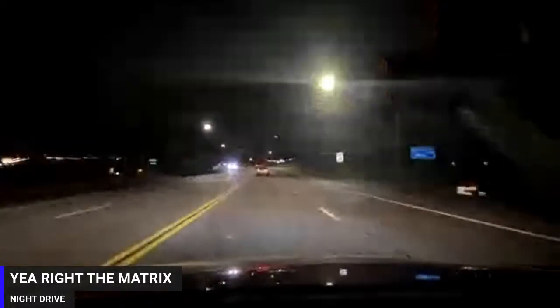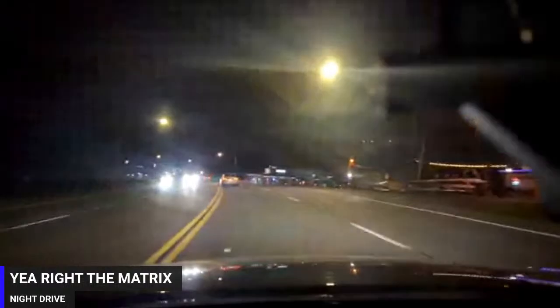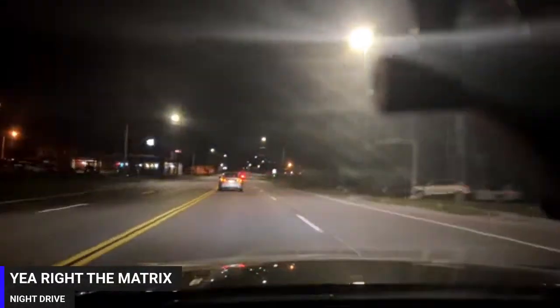But anyways, we're about to do some rolling through the mean streets of Rochester. Hopefully y'all can see the camera good. And whatever, just do some roundabouts. Maybe throw on the scanner. And just do what I do. Just talk about any damn thing.